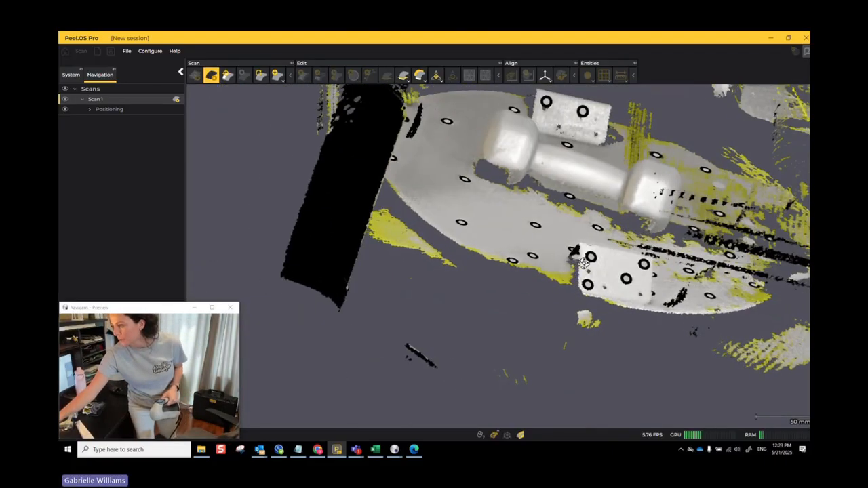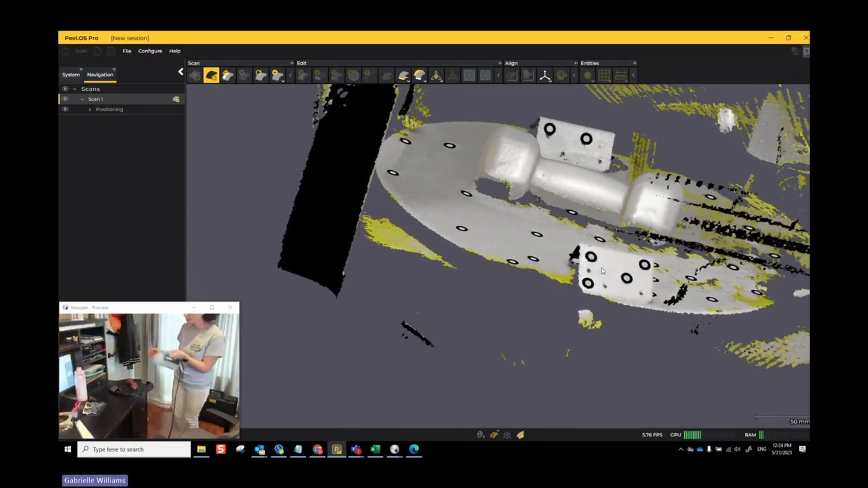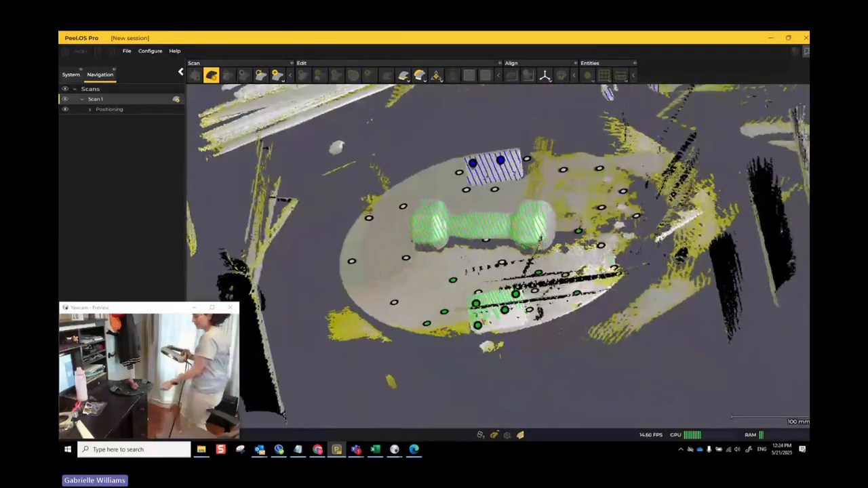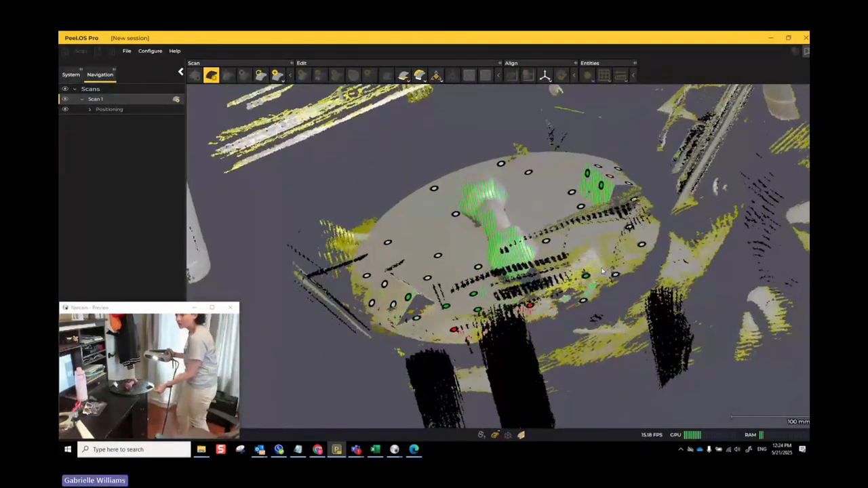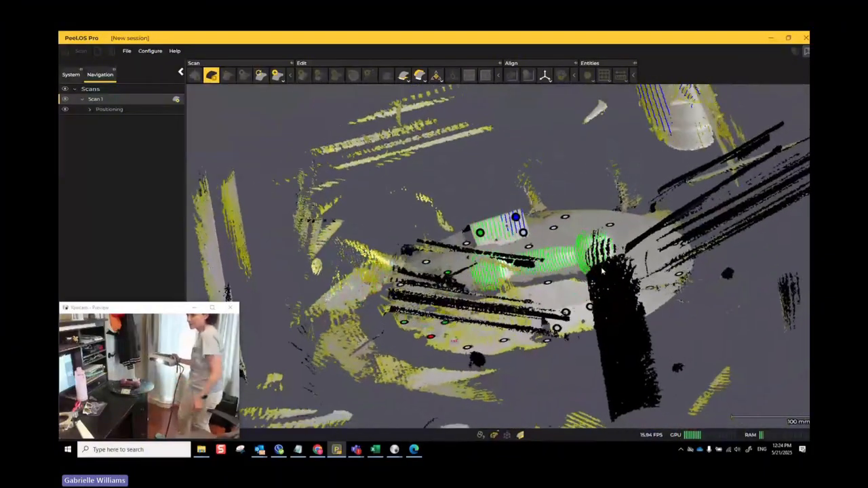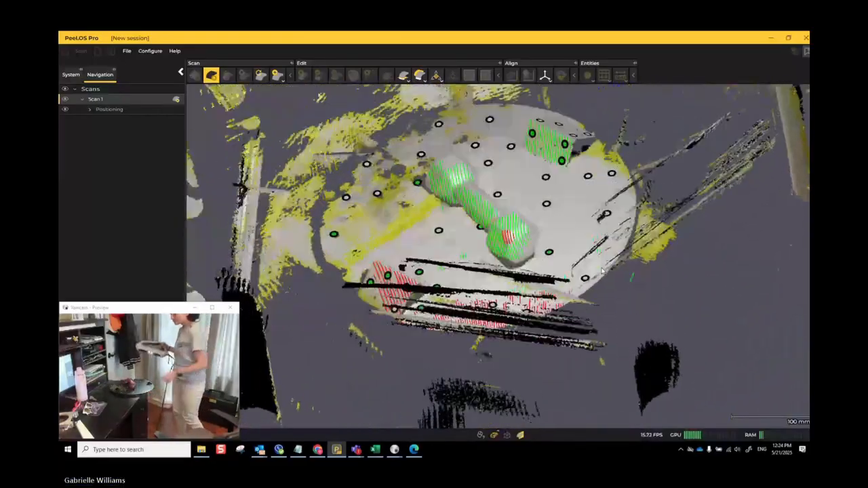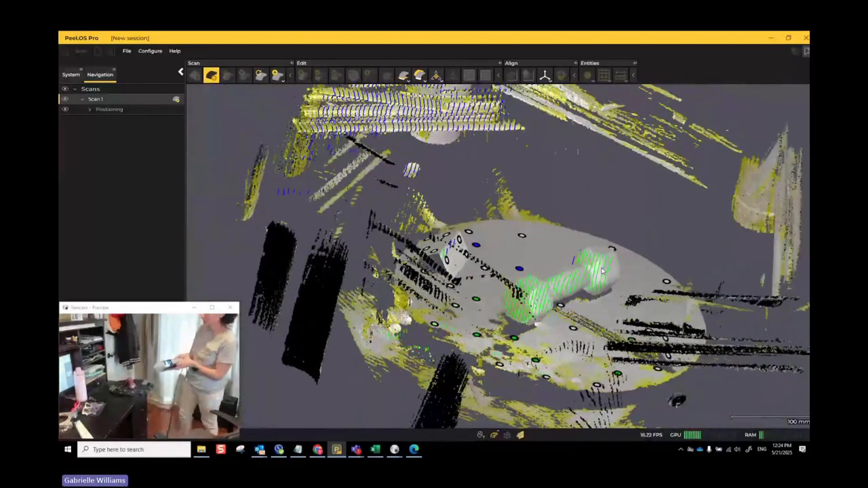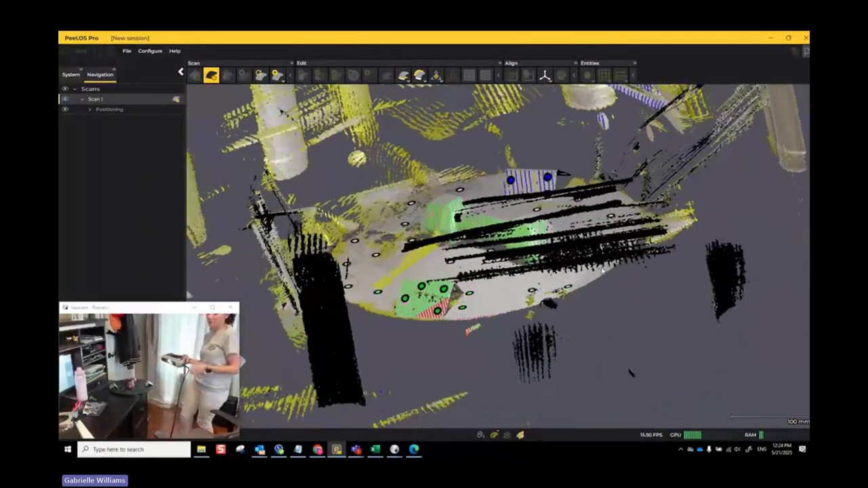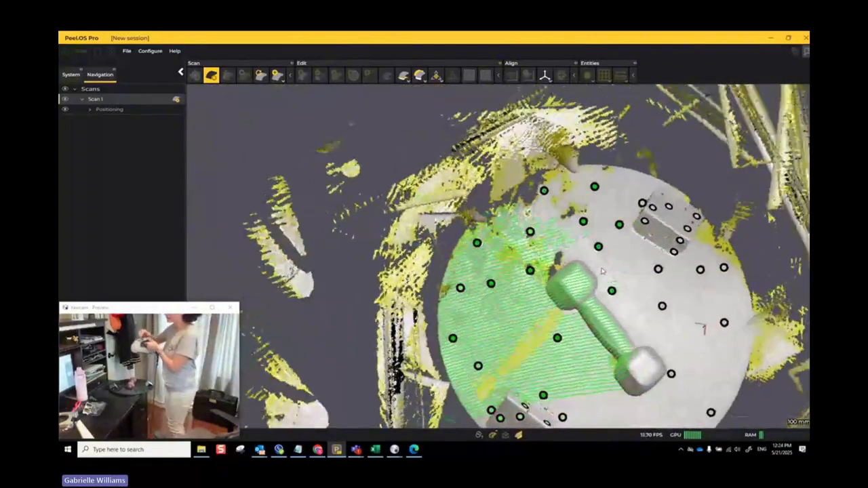Okay, so I've scanned the majority of this. If I do need to scan more, I can. I just press play again, and then I continue scanning. So hopefully you guys all know at least this stuff so far, but I'm going to show you some of the next steps too, of cleanup and other stuff. We're also going to go over clipping planes. That's going to be really helpful for you guys that are scanning, especially if you have a rotary table or a location that you always scan on that has targets already there.